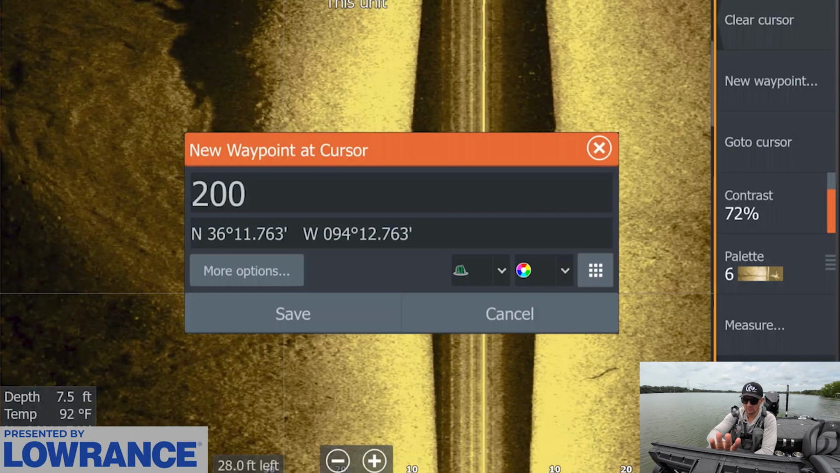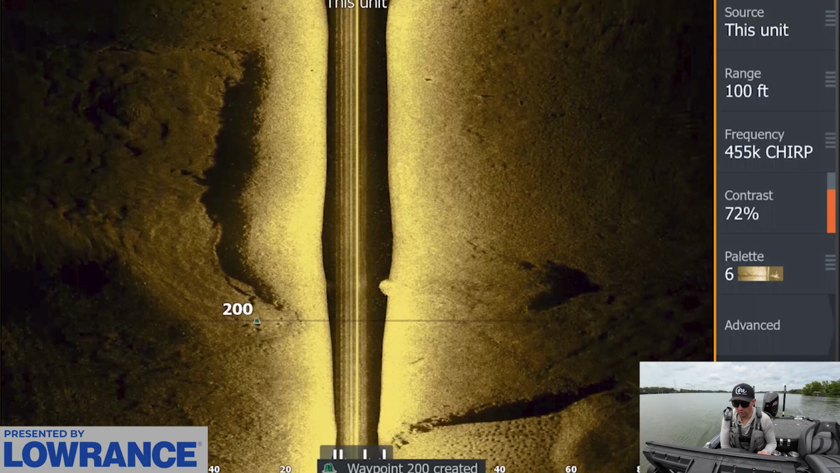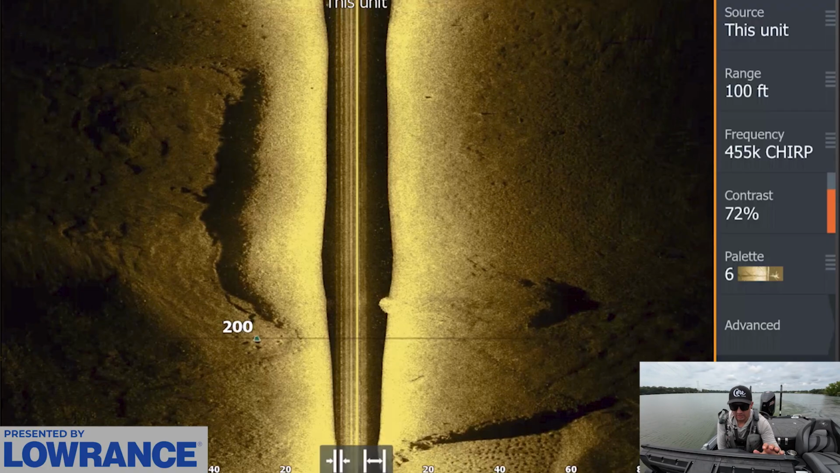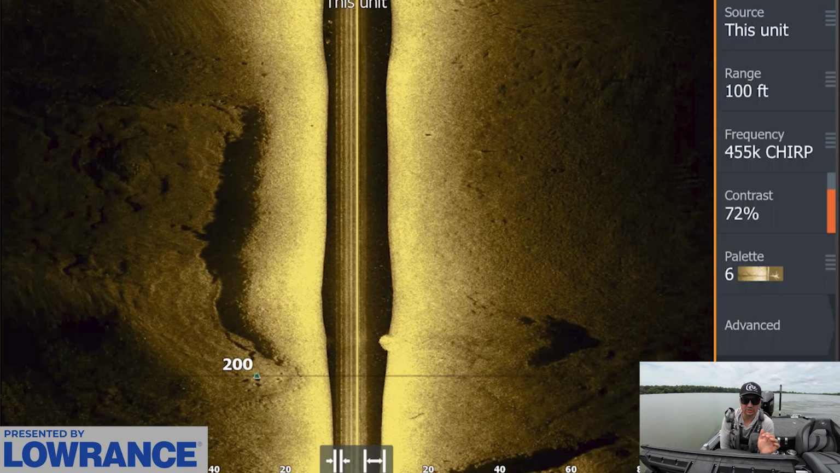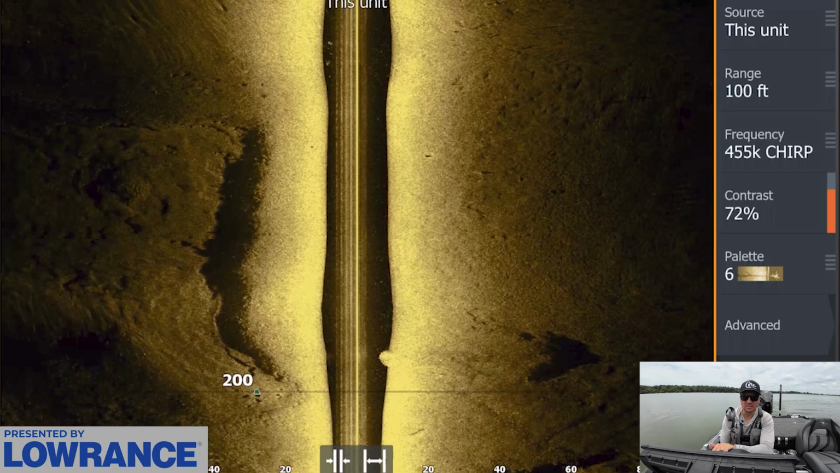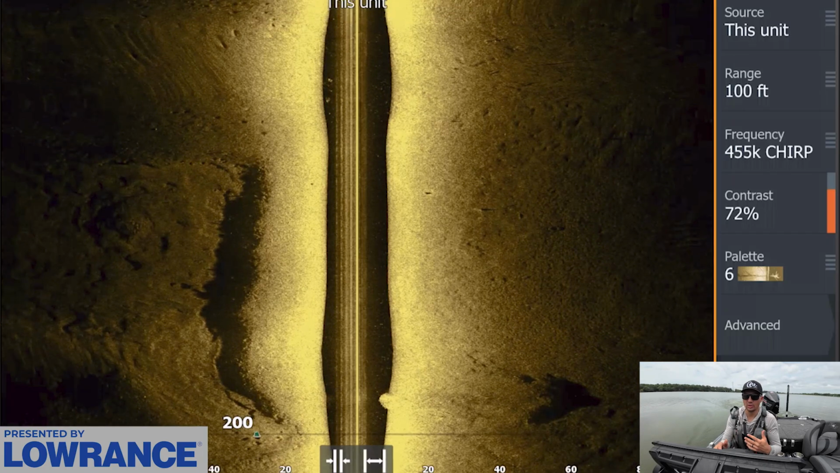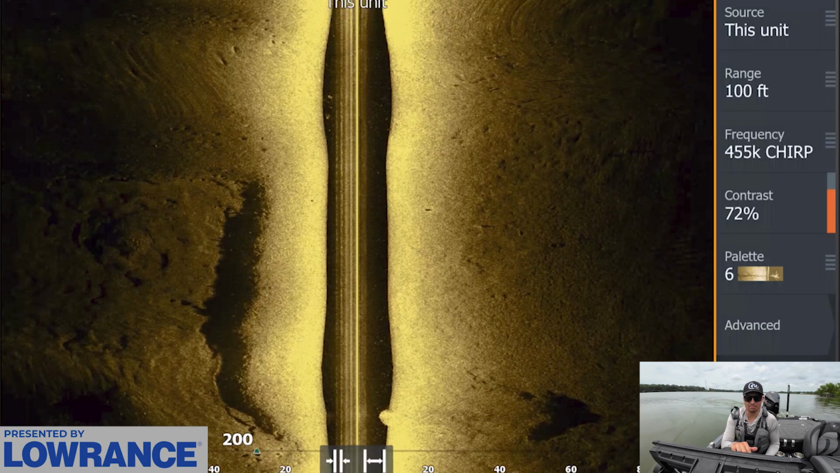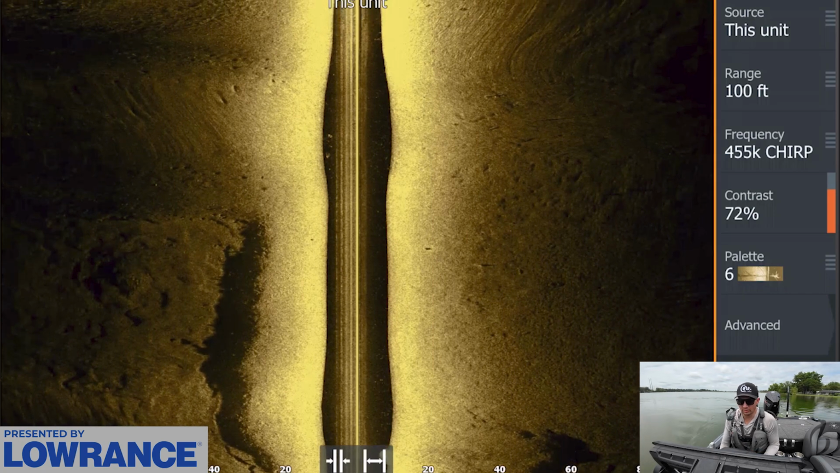And what I'm specifically looking for are areas where you can see the brim at least a little bit around these brim beds, not just the brim beds themselves, because you need to obviously have the forage there for the bass to feed on. So even if there's a brim bed there, if there's not brim in the beds, I mean, there's nothing for the bass to feed on. There's no reason for them to be around there.